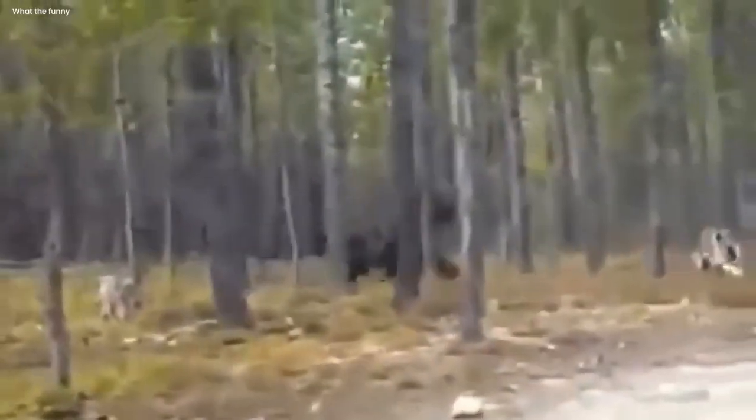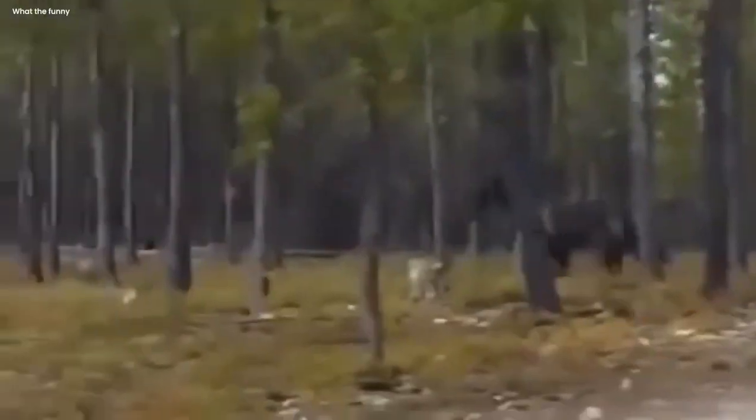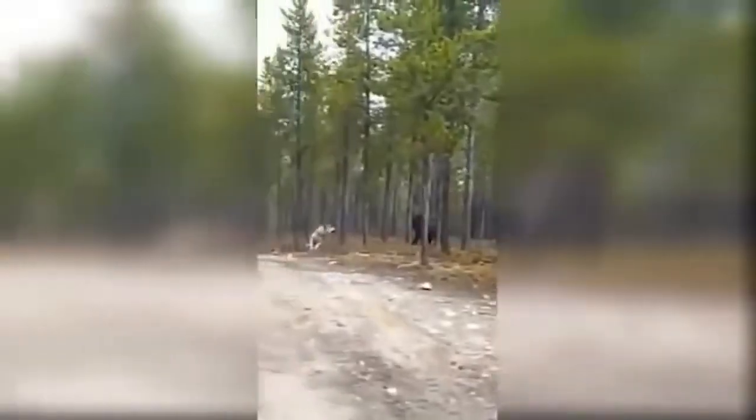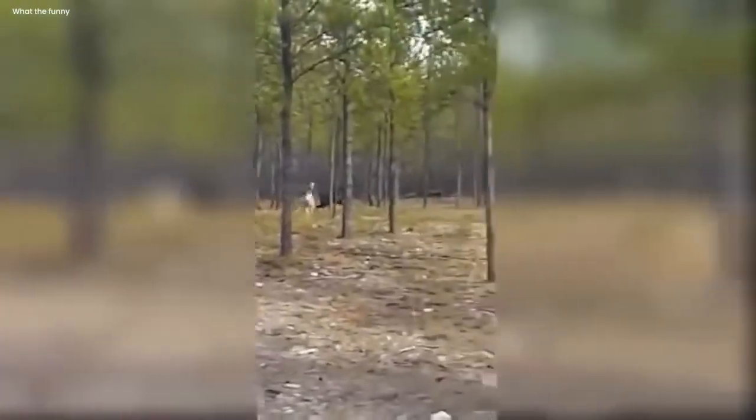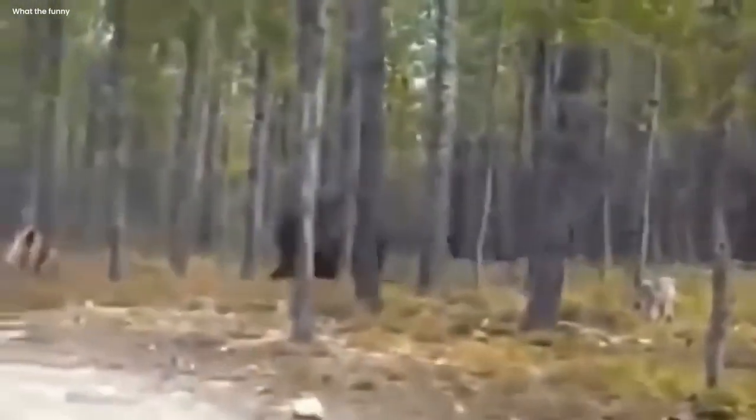It was a strange and dark scene, a clash of powers that nobody could understand happening right in front of the camera. In the heart of the woods, the mystery continued as the dog and wolf played their strange game, leaving many questions and mysteries behind.